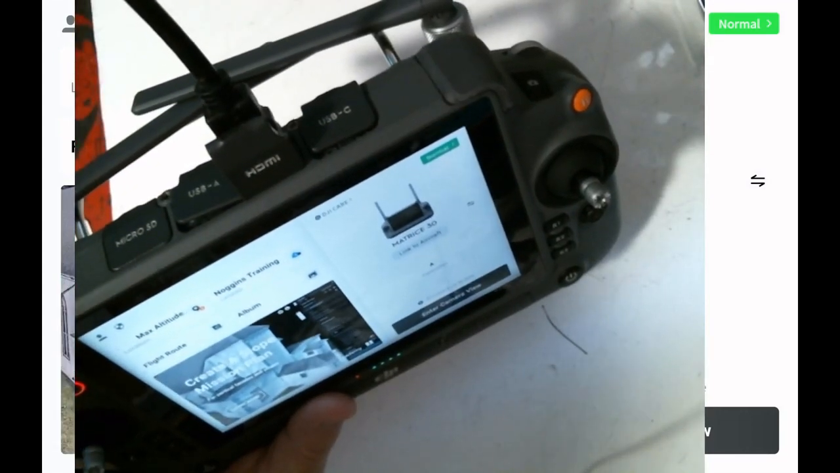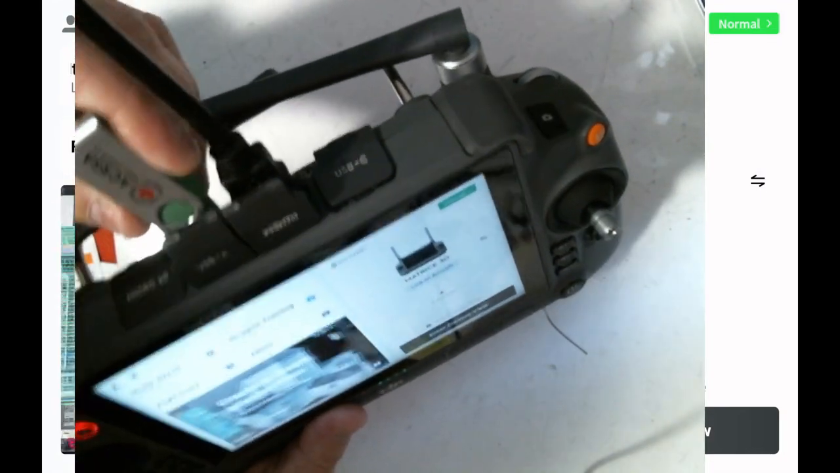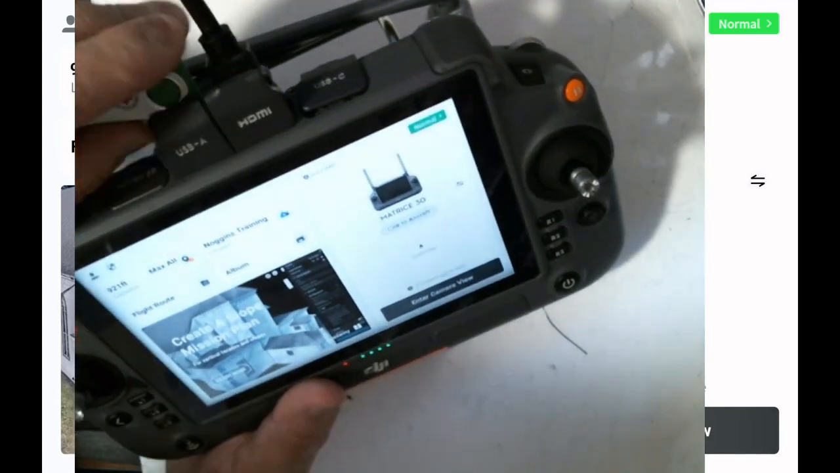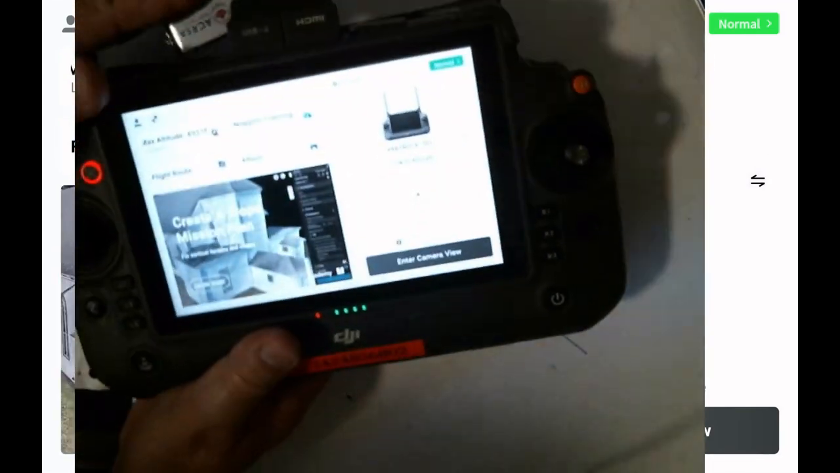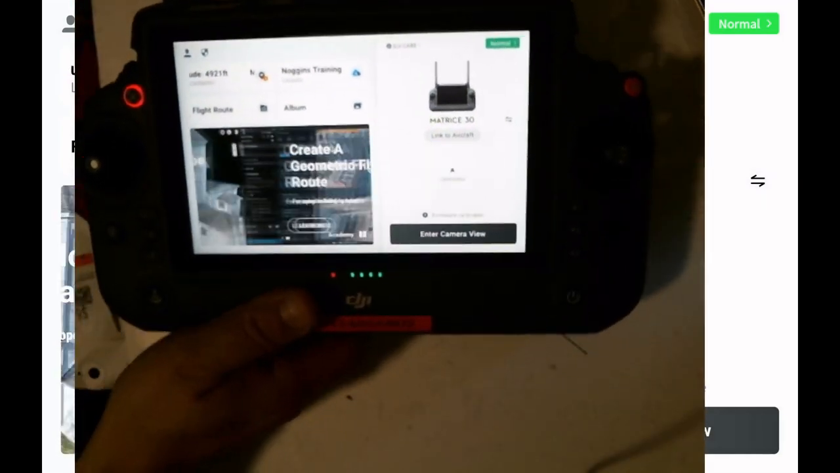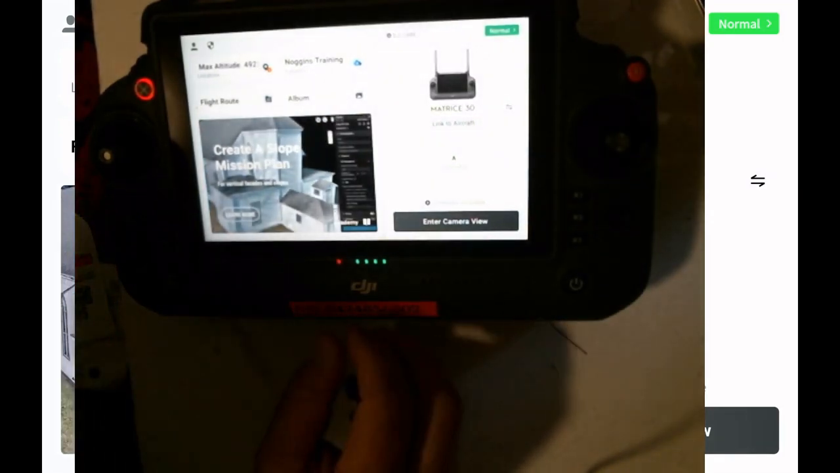That cover's in the way. There we go. So there's our memory stick in.